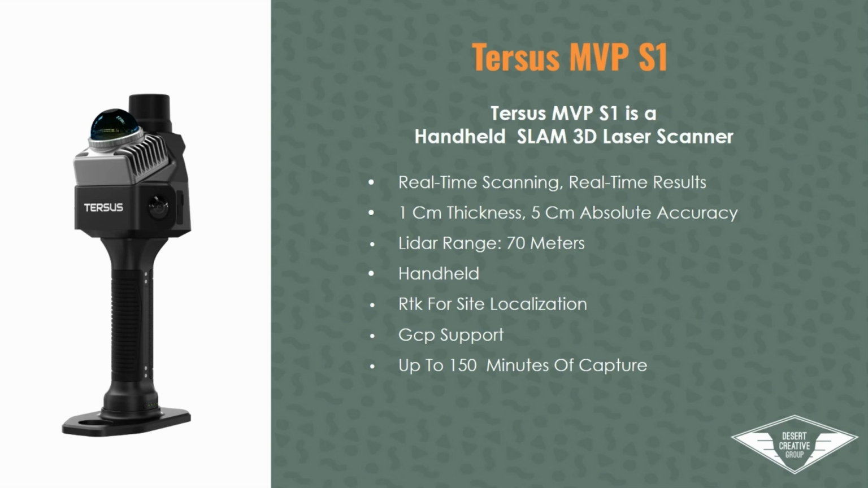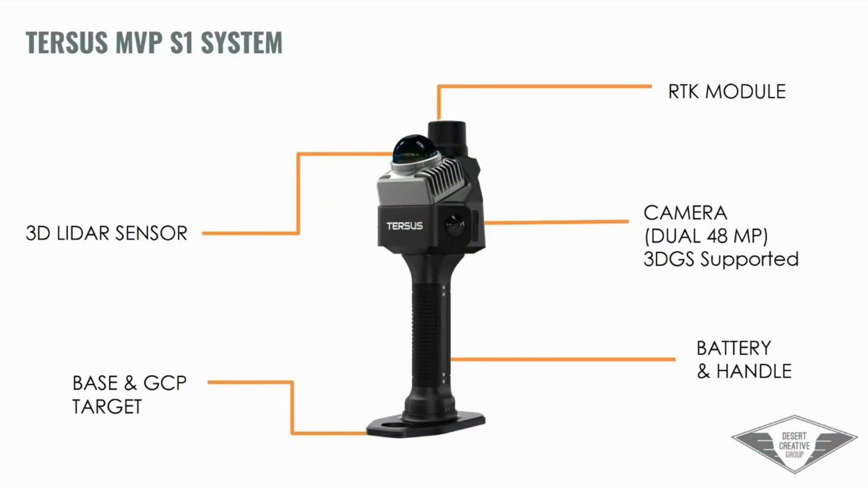in one capture. The system itself, you'll see we have the 3D LiDAR sensor, which is a dome-shaped device on the front. The base and GCP target acquisition plate is on the bottom. What happens there is, in the opening on the front side of that handle, there's a crosshair. We set that device over our control point, or if it's on a wall, we could hold it at a 90-degree angle. And I'll show you where we measure that in our software and how that looks.